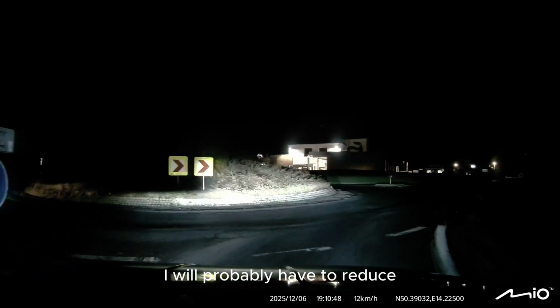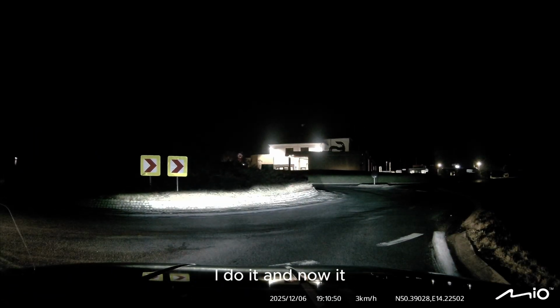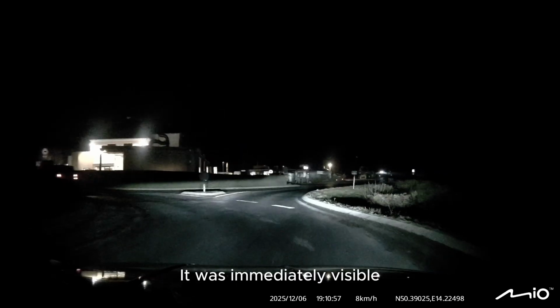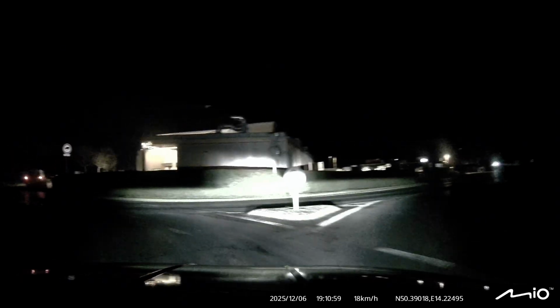I will probably have to reduce. I probably won't do it now. I do it and now it's beautifully covered here. When I turned, attacked with the steering wheel, it was immediately visible.